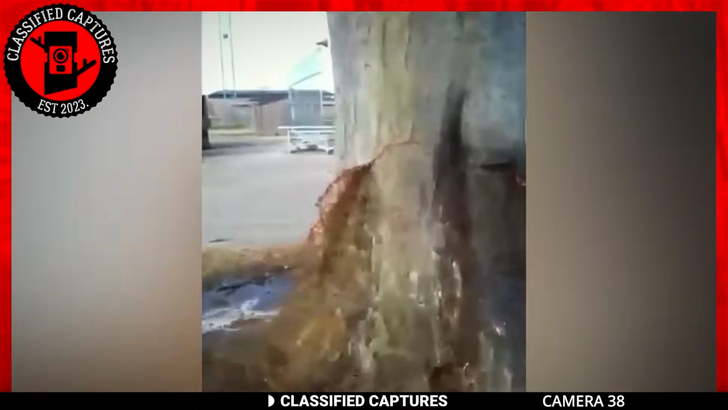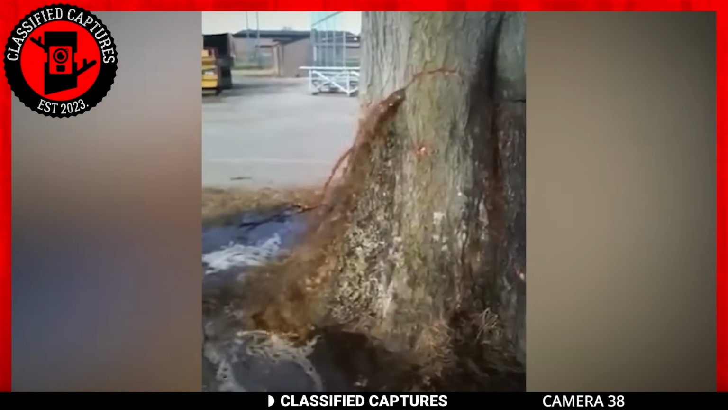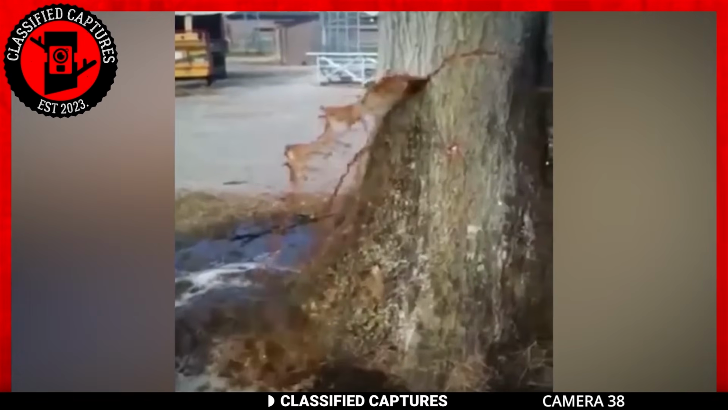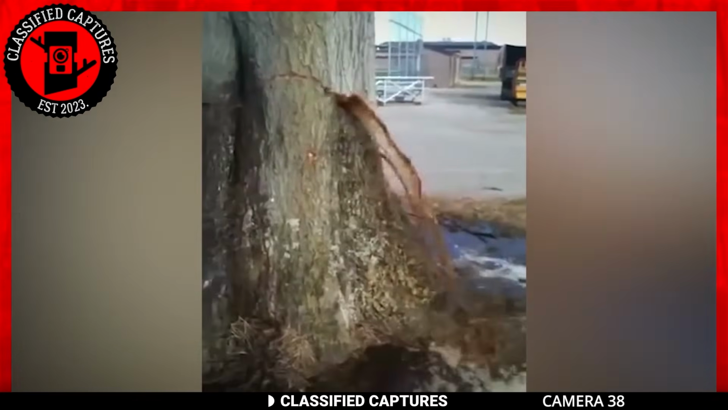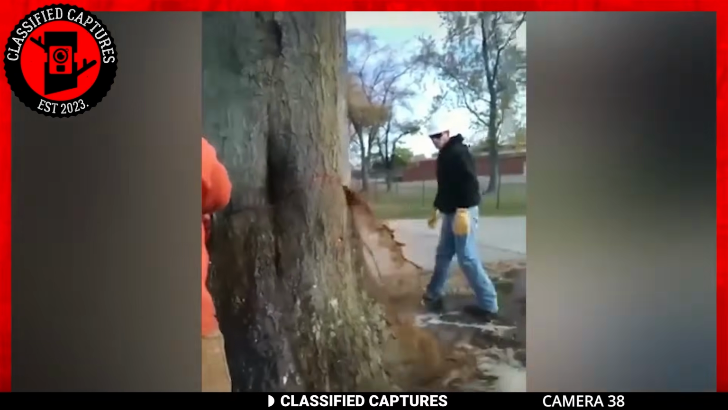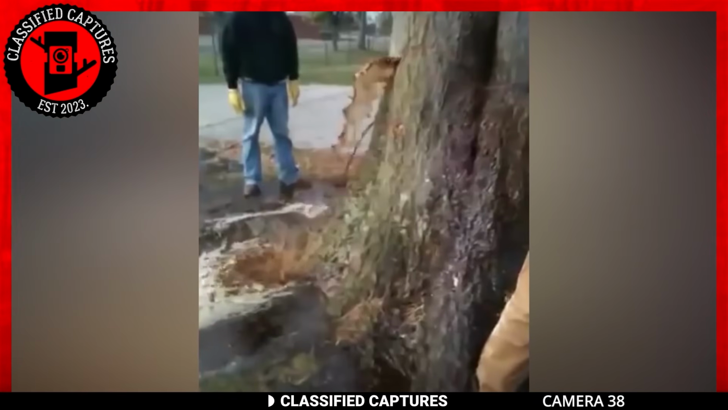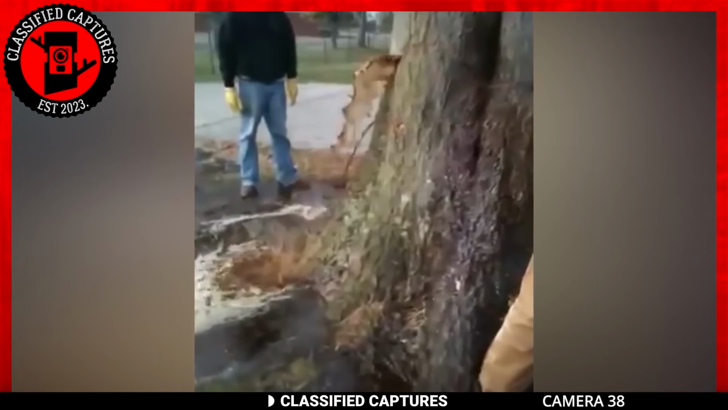Is that water flowing out of a tree? Yes. Is it cursed? Definitely not. Then why is it bleeding? Allow me to explain. While this may look odd and very disturbing, trust me when I say it's perfectly normal. Not healthy, but normal. This tree isn't cursed and neither is it alive and bleeding from being cut.